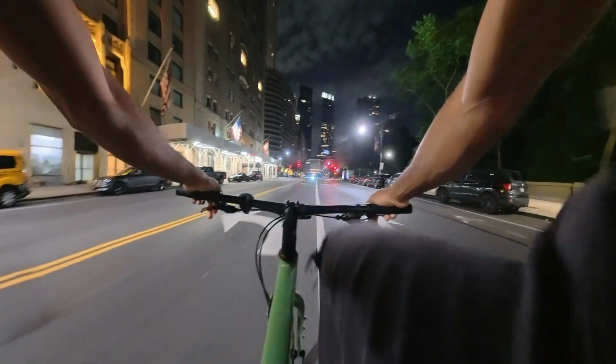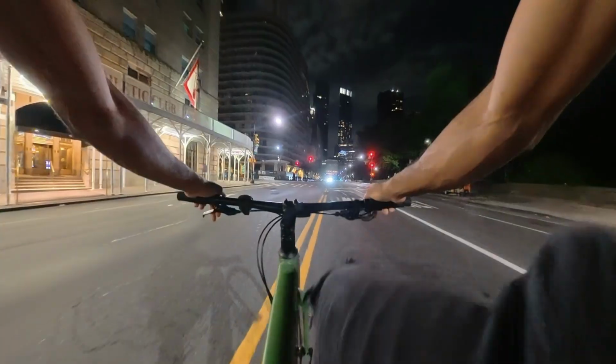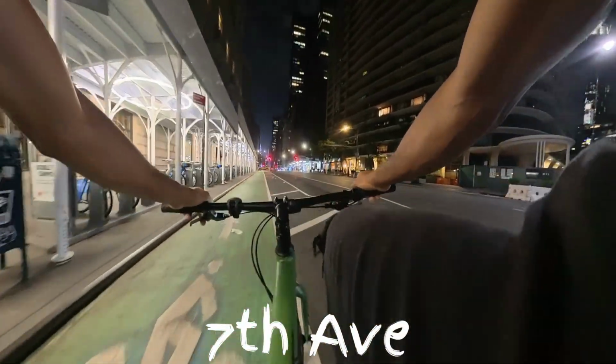So I was just waiting. I'm like, maybe they'll make an Insta360 One RS with better quality.